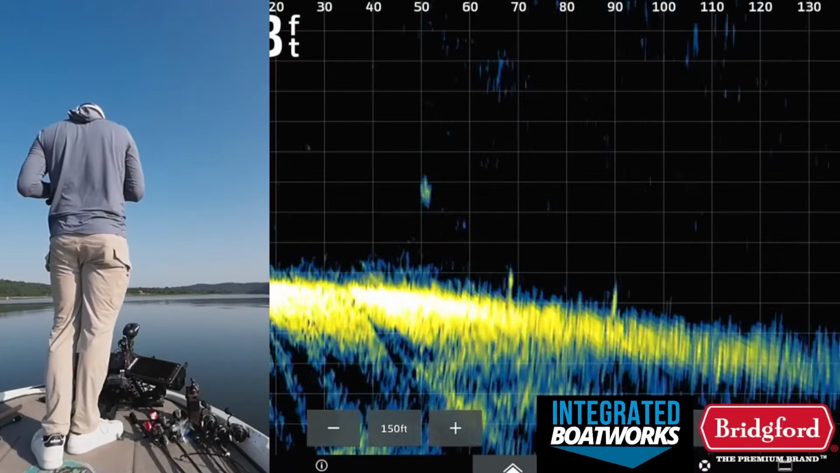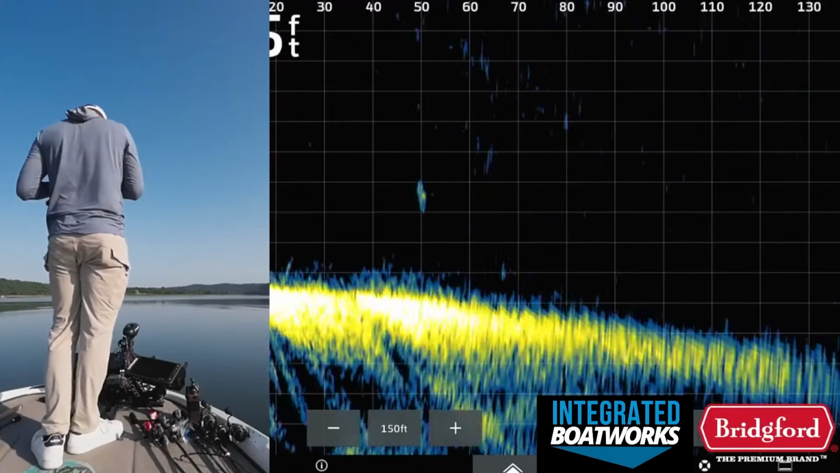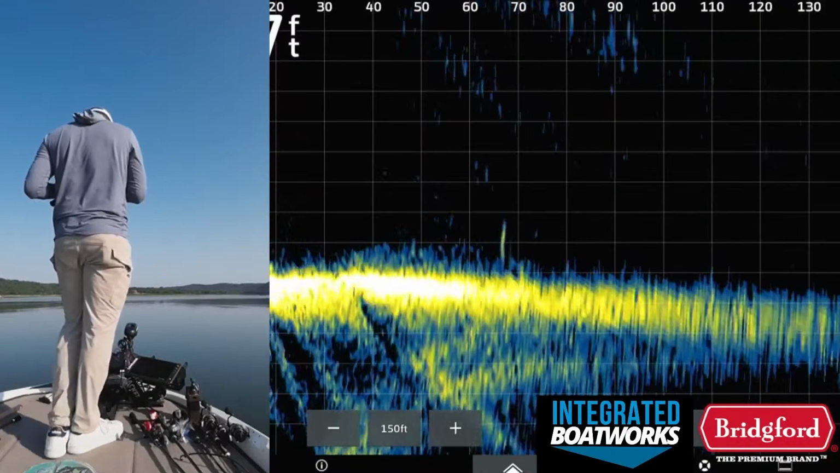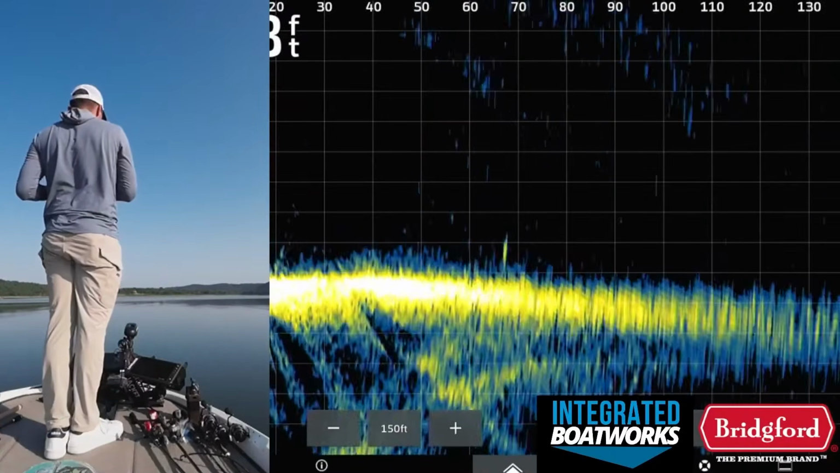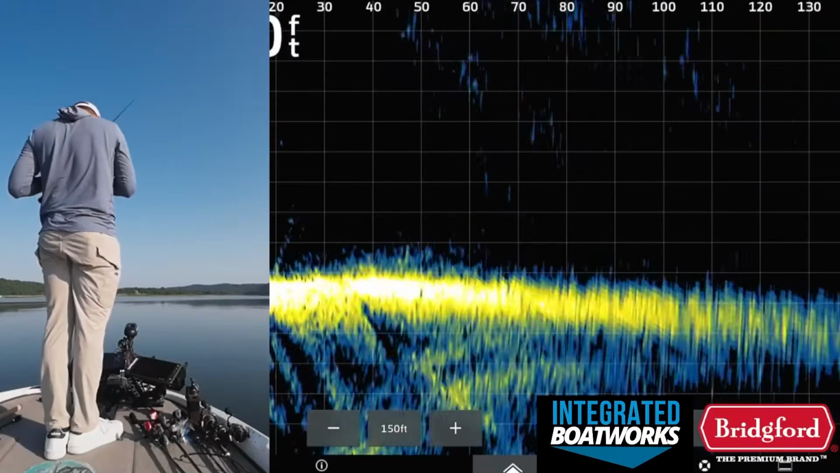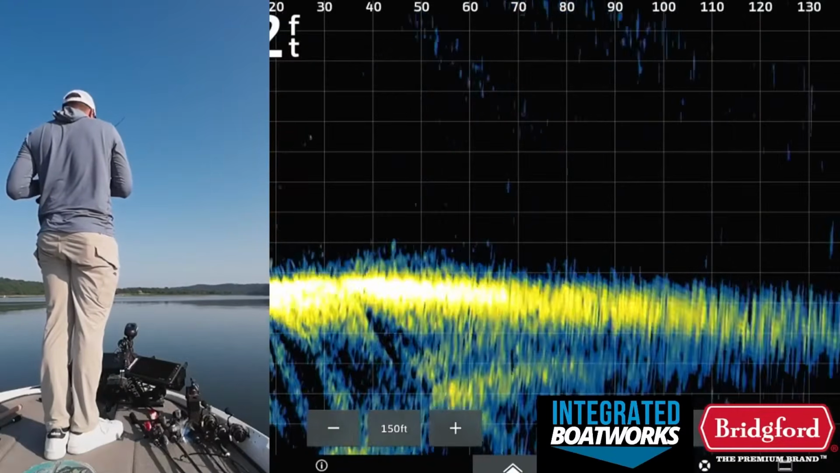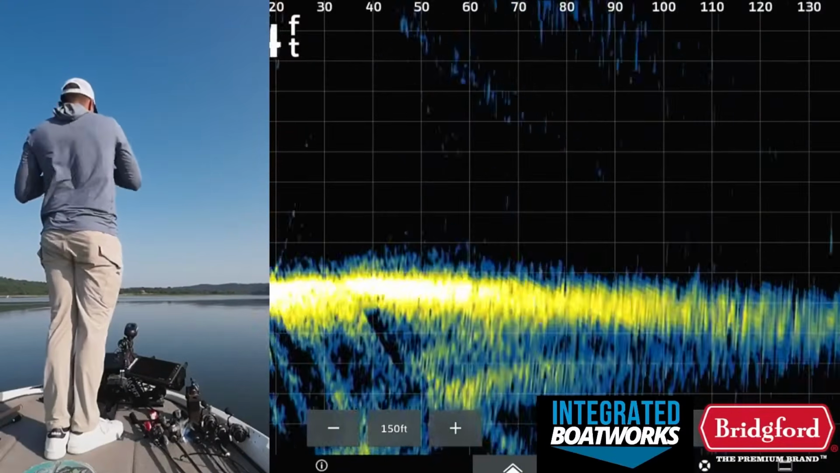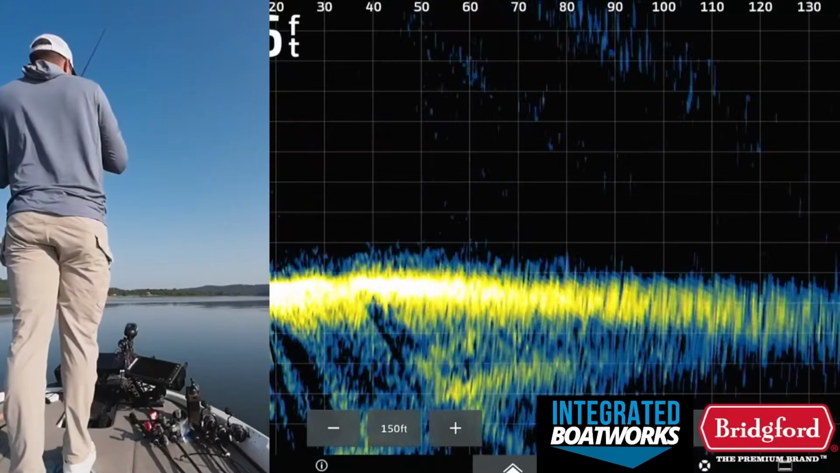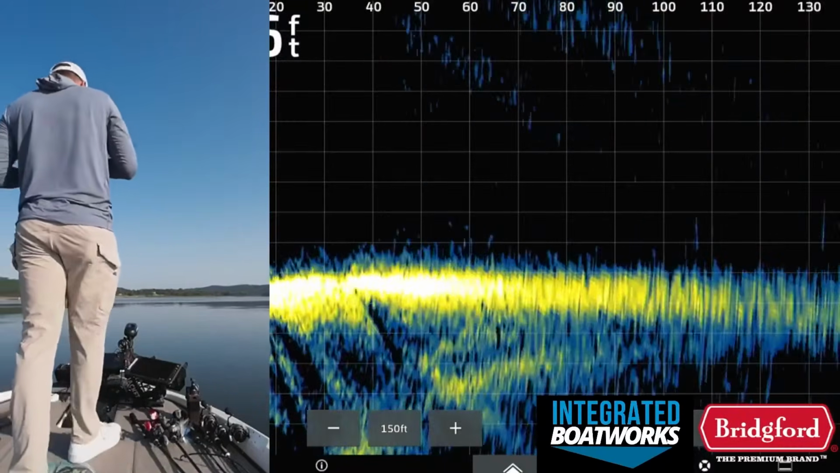If those are the bass, you might be able to catch one of these. Oh, he hit it. One had it in his mouth.